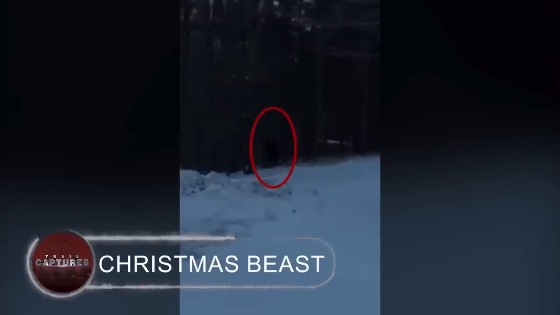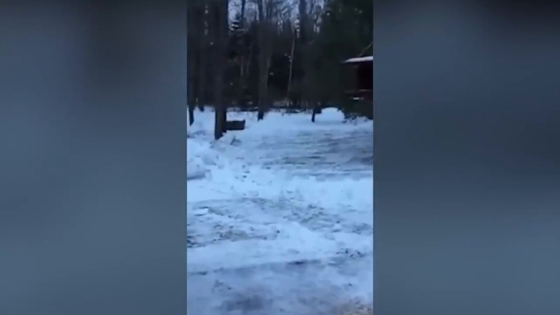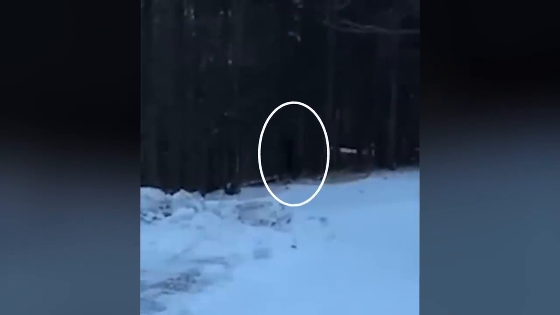Christmas beast. When one family saw something in the woods on Christmas Eve, their day became a nightmare. The Bigfoot was just briefly captured on film when it emerged from the pitch-black jungle and glided around its edge. As a result, it was difficult to trust the video.